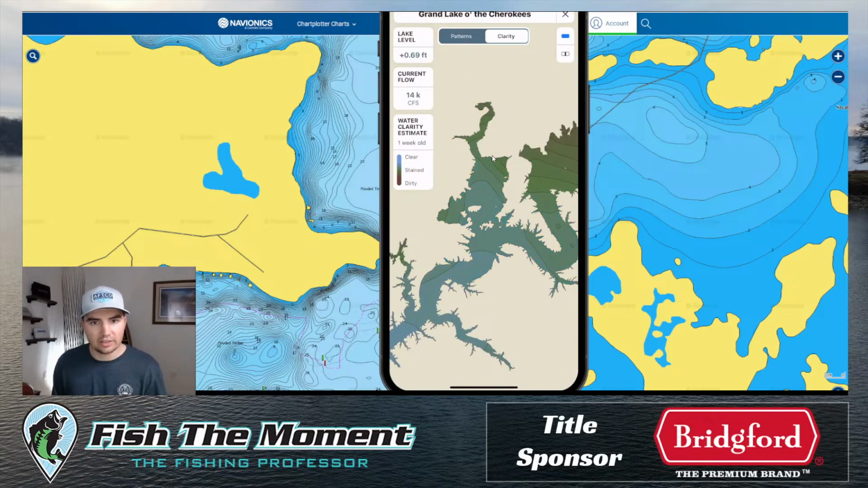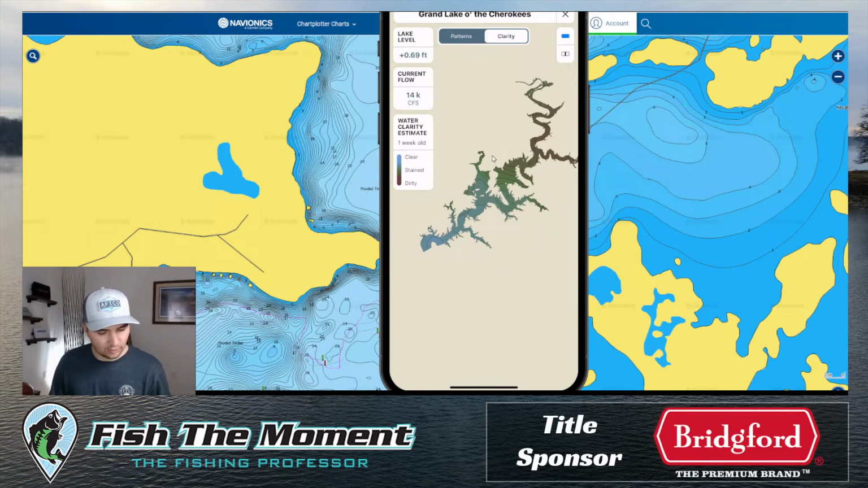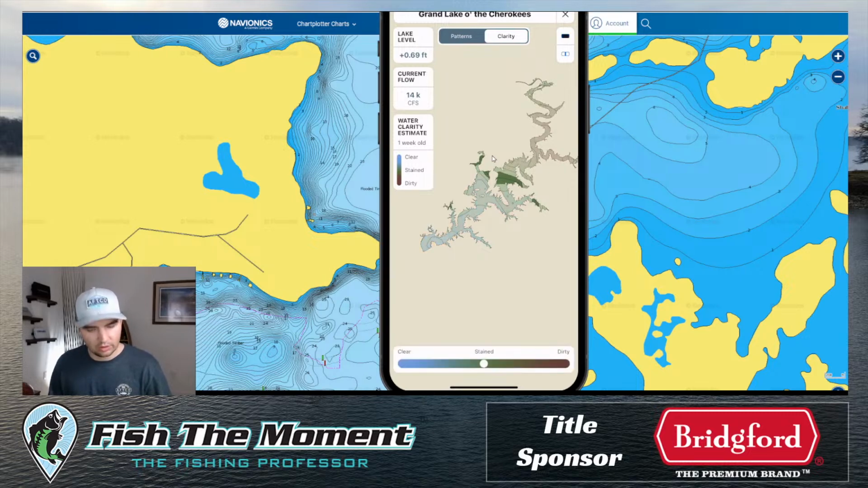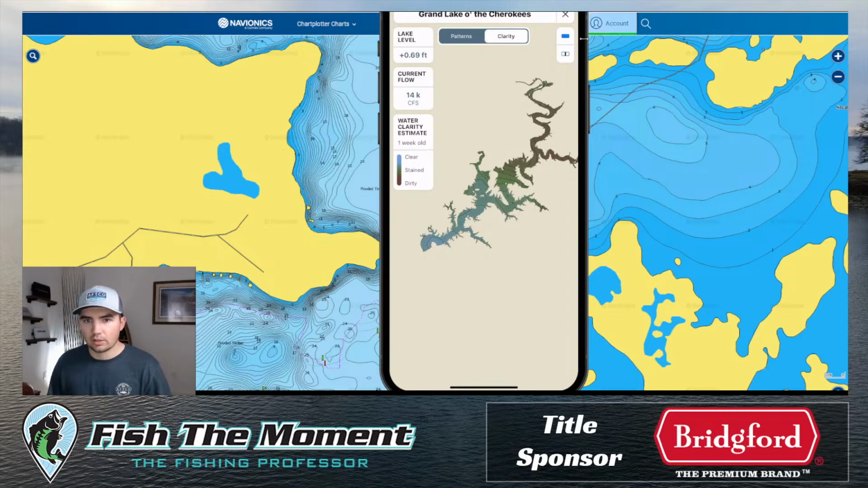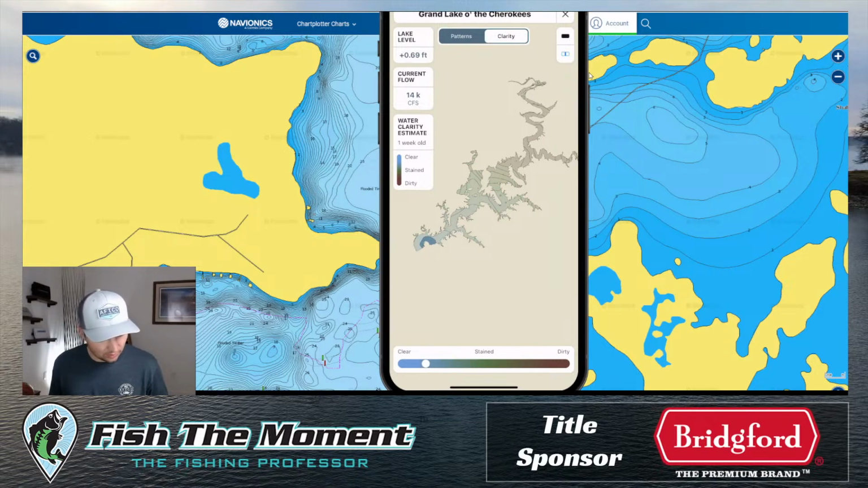You can go to the clarity tab at the top and actually get the water clarity for Grand Lake. And what you can actually do now is go over to this top right corner and click. There's a little button right here. I'll hopefully be able to show that on the screen. Anyways, there's a tool in the top right below the X, and you can switch between this full view and this slider view, where you can actually slide through and figure out what the water clarity is on different swatches